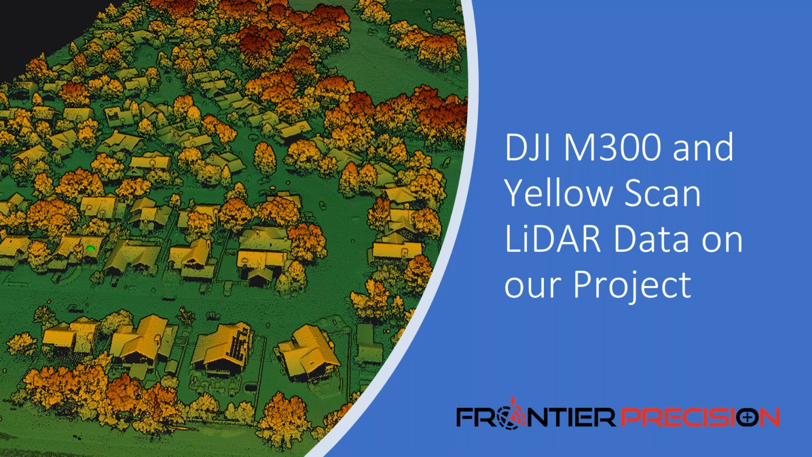As we've all been mentioning here, here's some data from our project. This isn't looking at the street, this is a neighborhood nearby. We also did collect that street as well, so we have overlapping data from all these different sensors. This specific one was collected using a DJI M300 for the aircraft and a YellowScan Mapper for the payload. The Mapper is sort of your middle of the road entry level between cost and also performance. It's not at the upper end, but it's not at the lower end either. It's kind of right in the middle there.